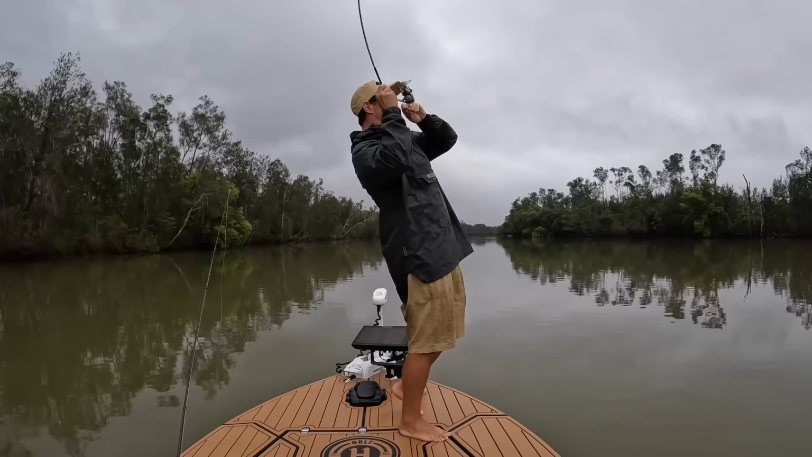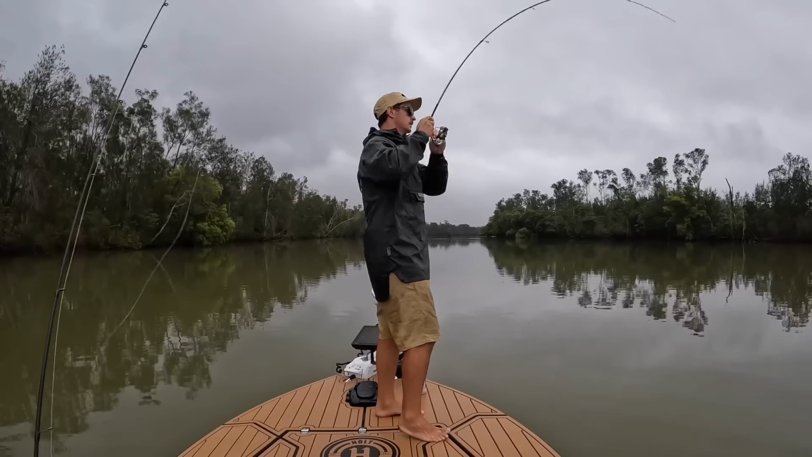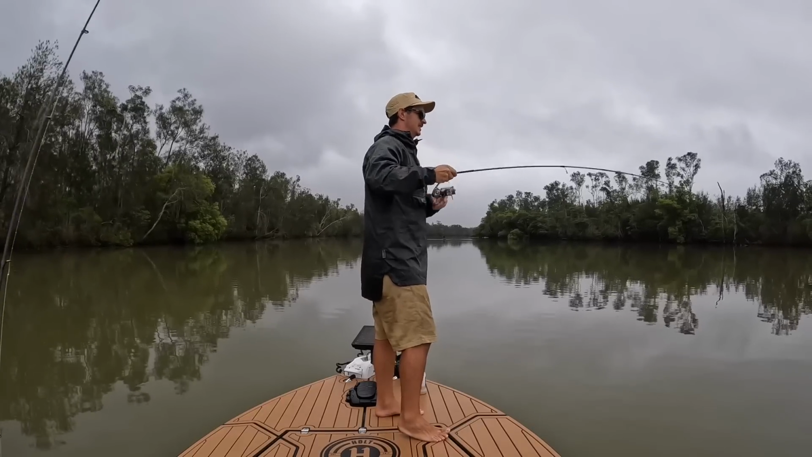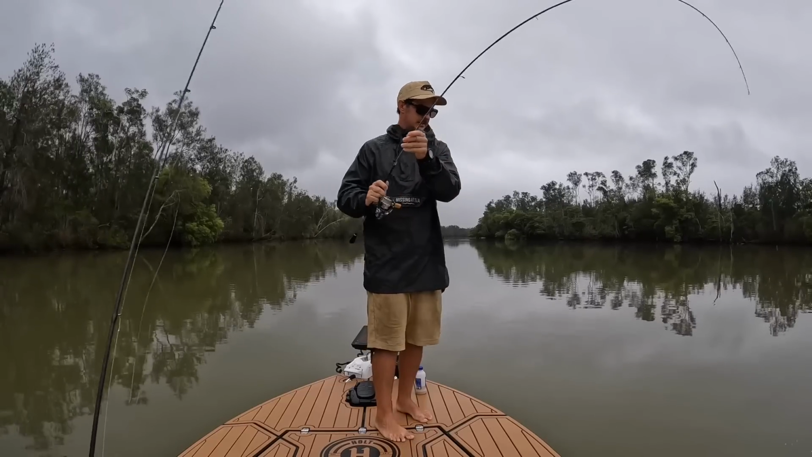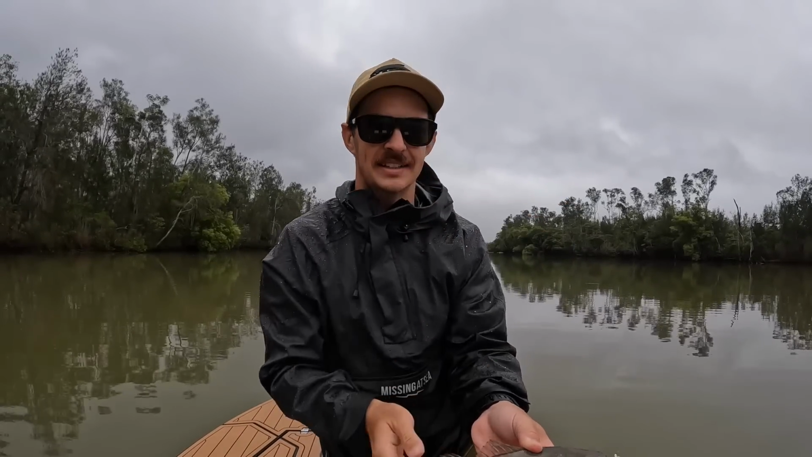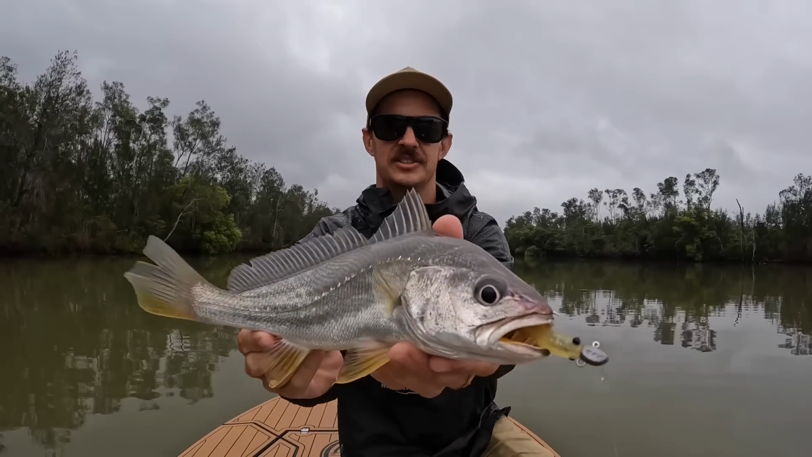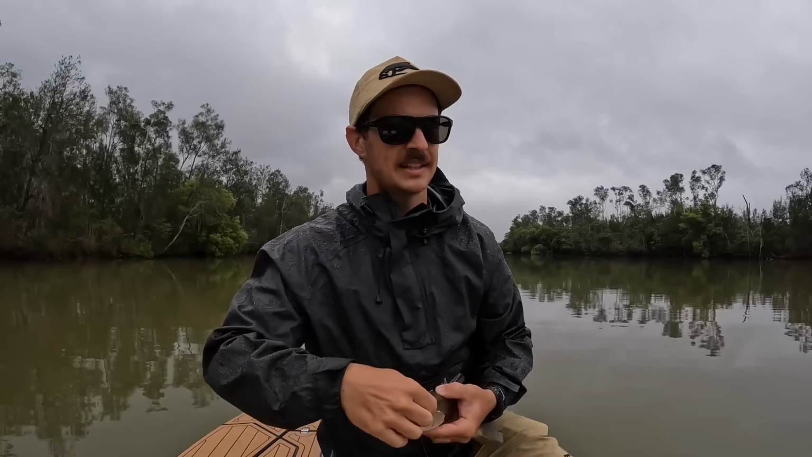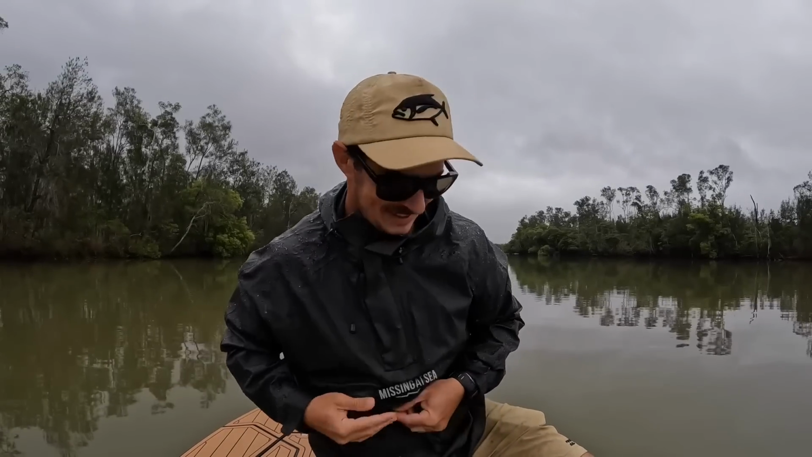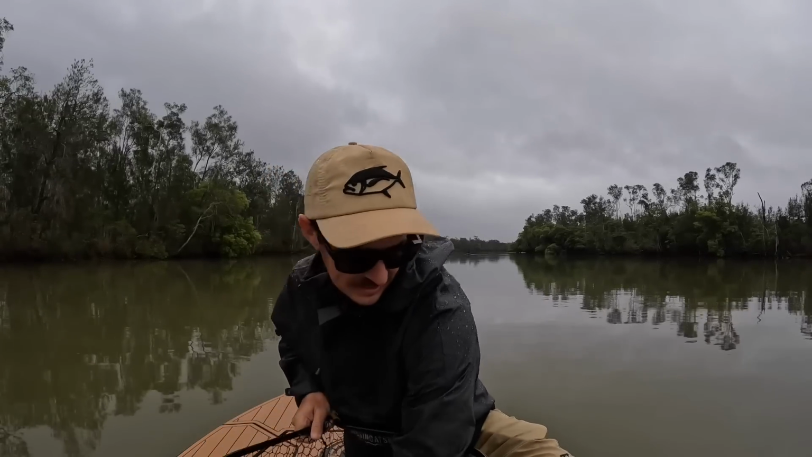Yep, that was a good bite. Nice. So that was a textbook jewfish bite. Good clunk, drifting my lure back into the current. Again, 1/4 ounce head, 3-inch glass. Only a small fish, but they were big and then they got small and now they're getting bigger again. Getting back in, keep going.